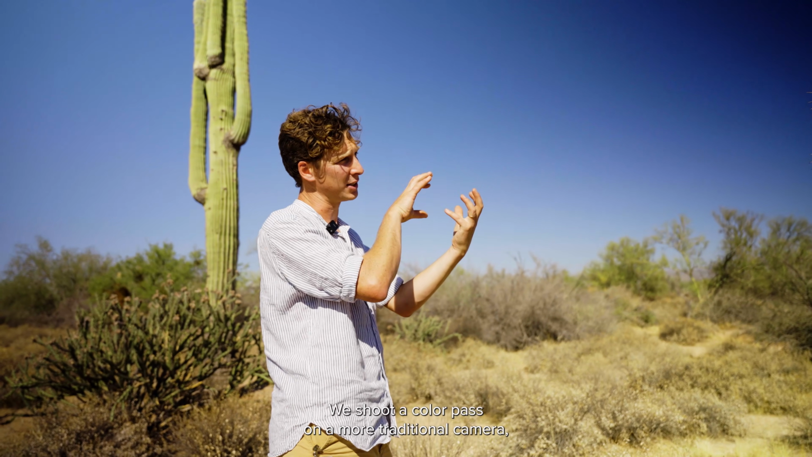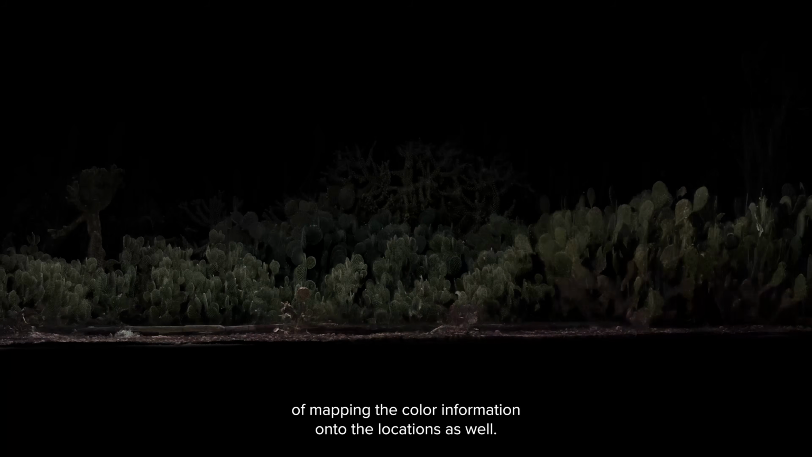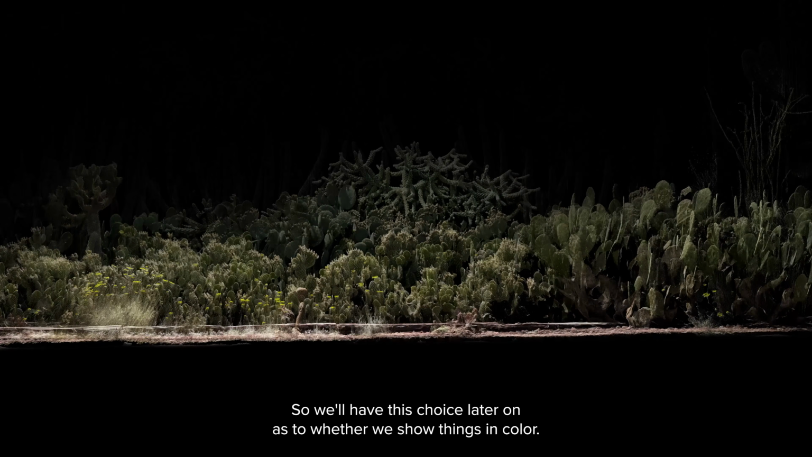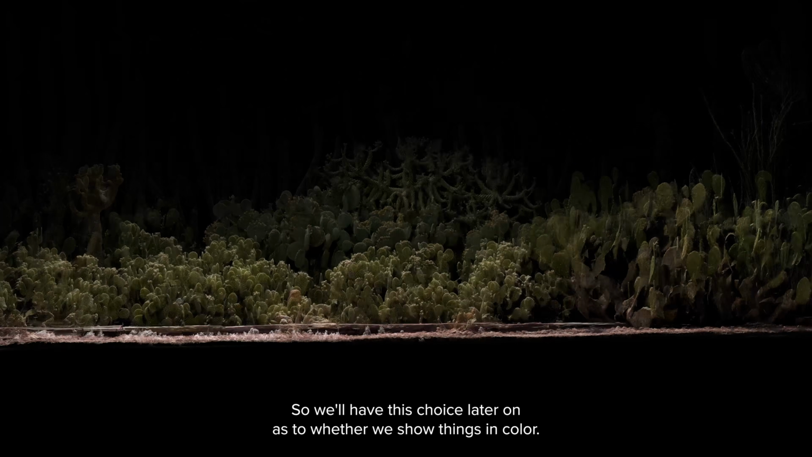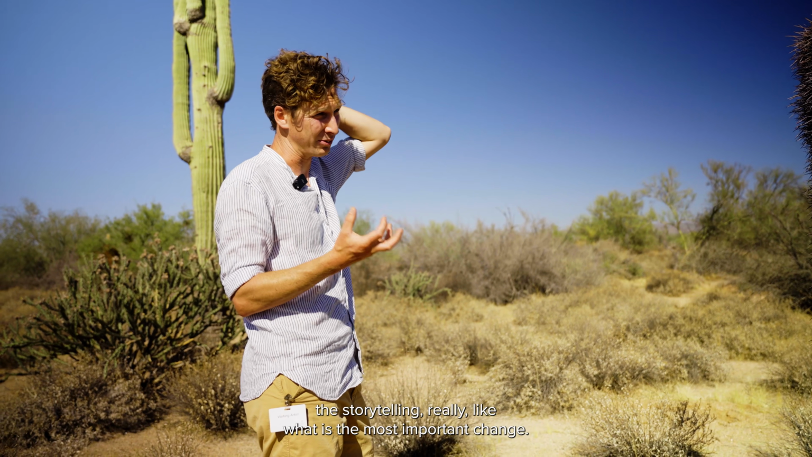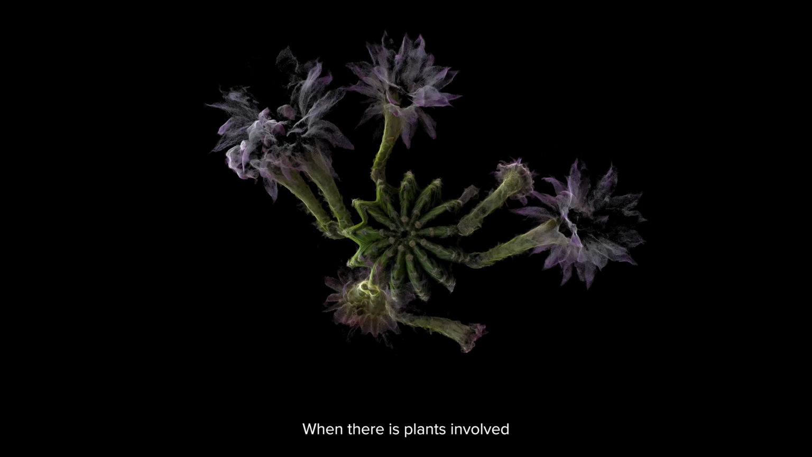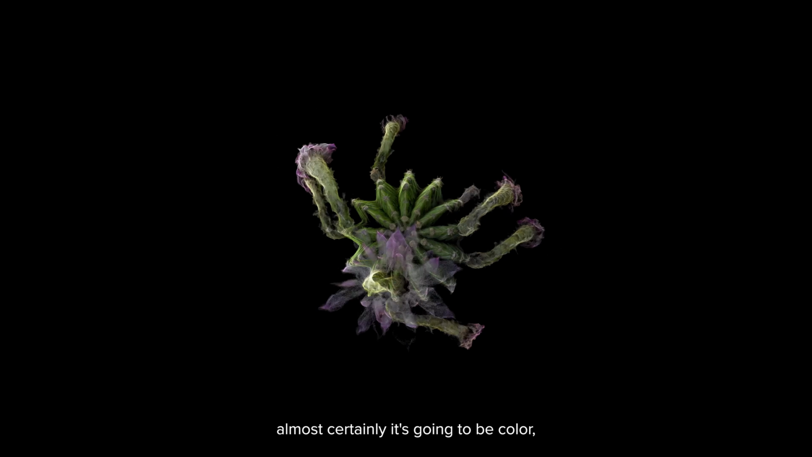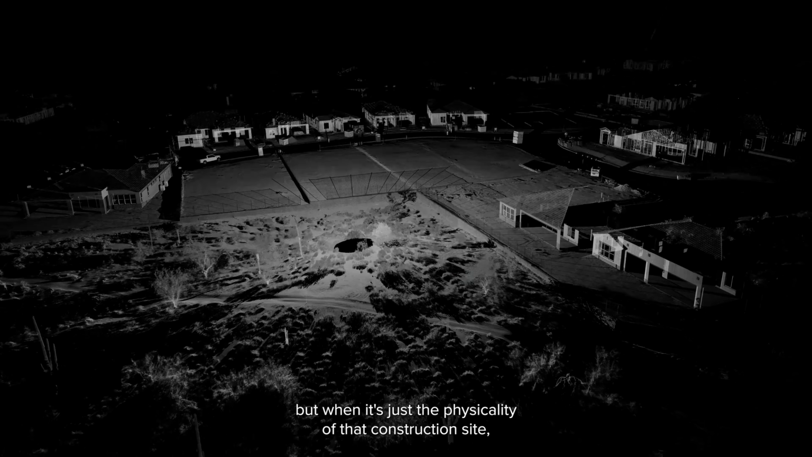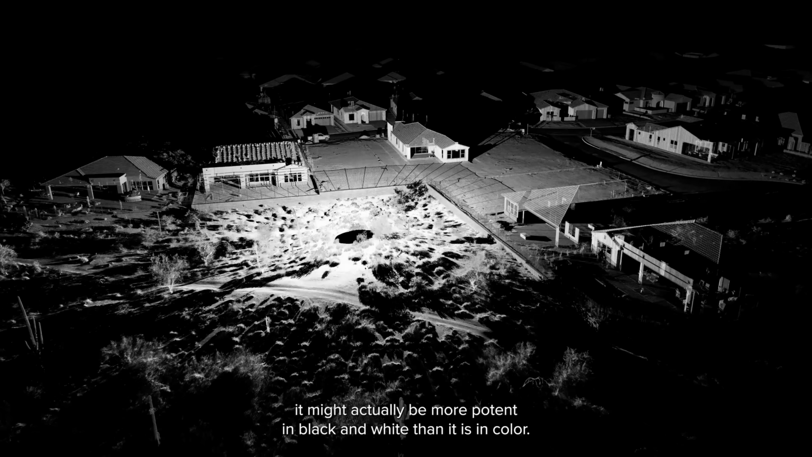It's like our version of black and white photography, I guess, before color was invented. We shoot a color pass on a more traditional camera, and then we've got this special way of mapping the color information onto the locations as well. So we'll have this choice later on as to whether we show things in color. And that's all about the storytelling, really: what is the most important change here? Sometimes it will be color. When there's plants involved, almost certainly it's going to be color. But when it's just the physicality of that construction site, it might actually be more potent in black and white than it is in color.